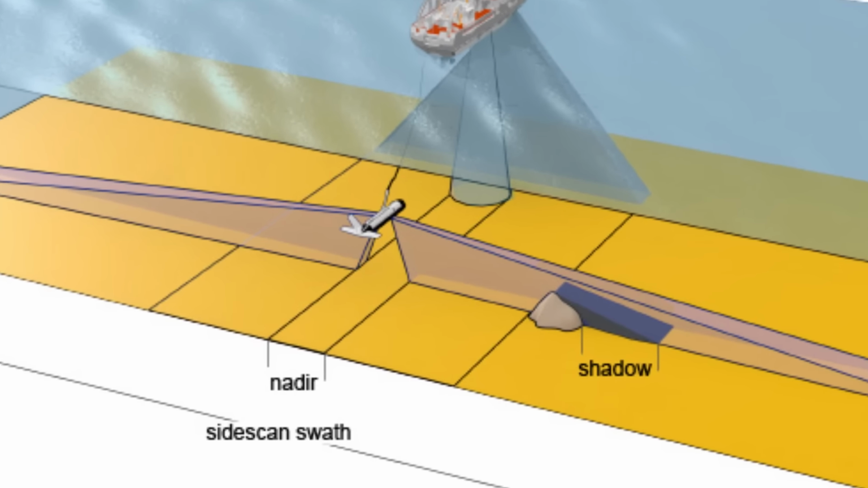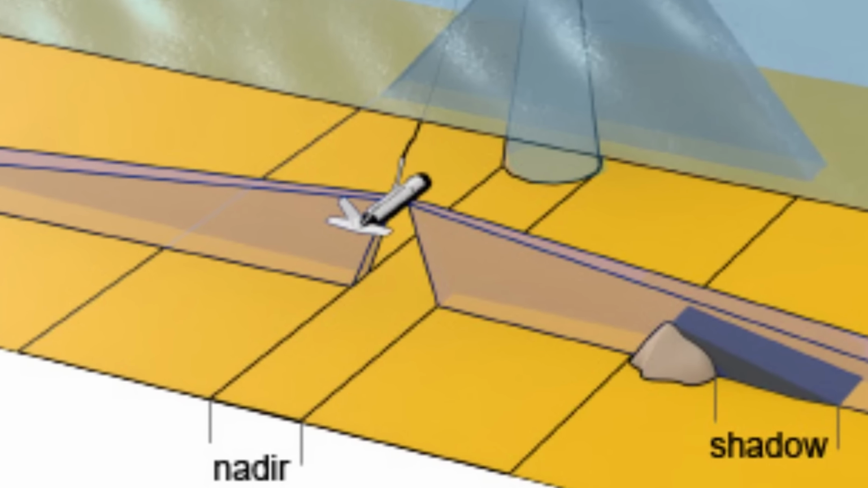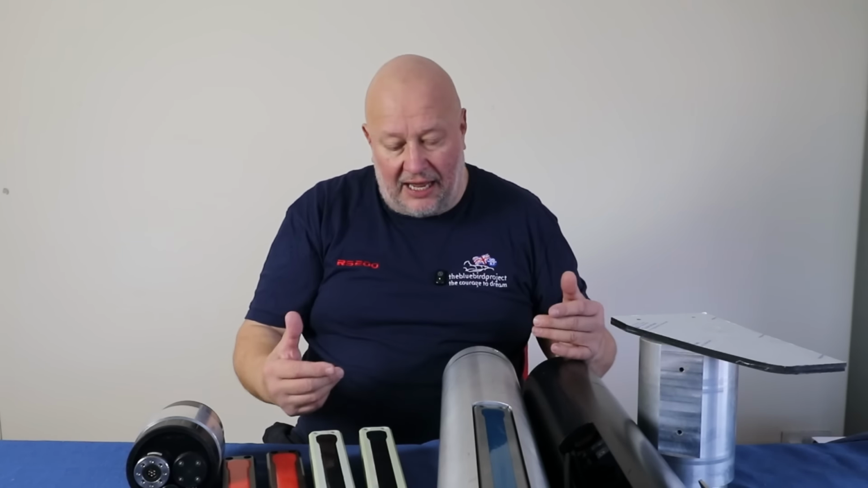And it has a few drawbacks. You've got to get this thing down near the job, which is tricky. I'll come back to that. Because it looks to the sides, it doesn't look down, so there's a bit in the middle where it can't see. And in order to make sure you map that bit, you've got to overlap your lines, so the bit down the middle you missed on the last line you pick up on the next line.